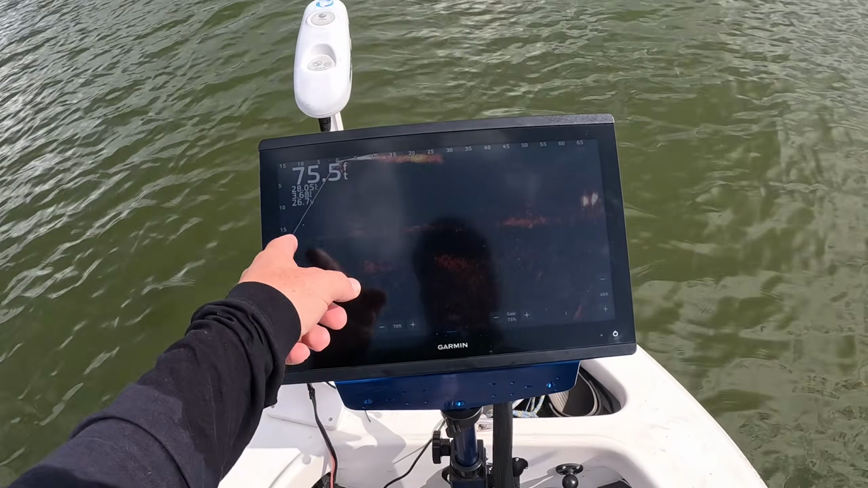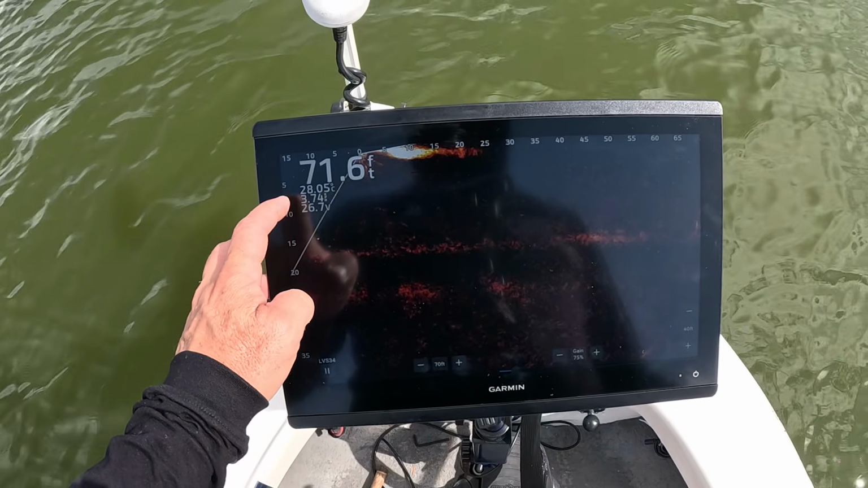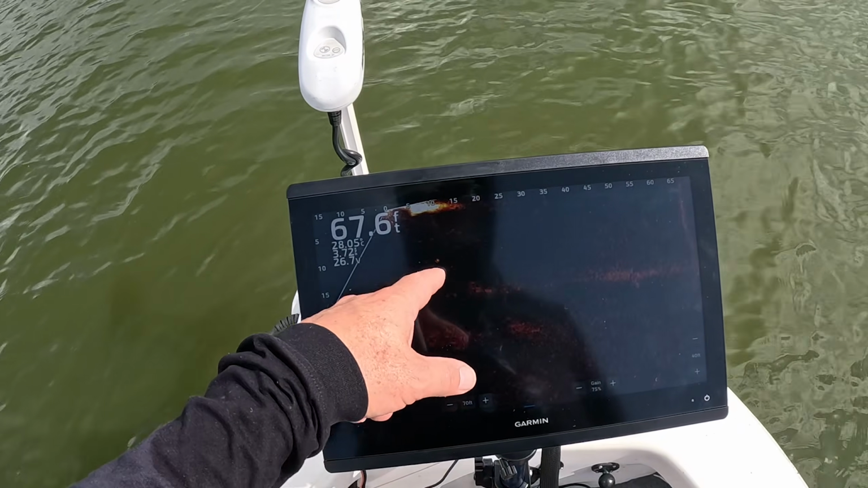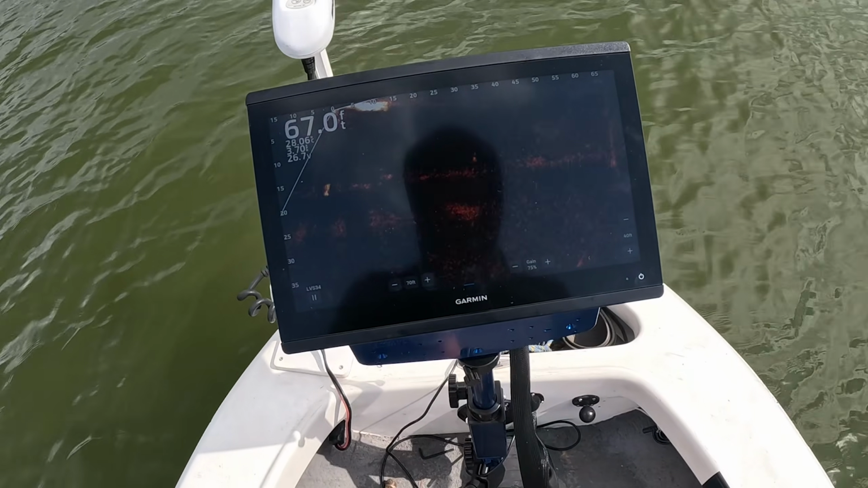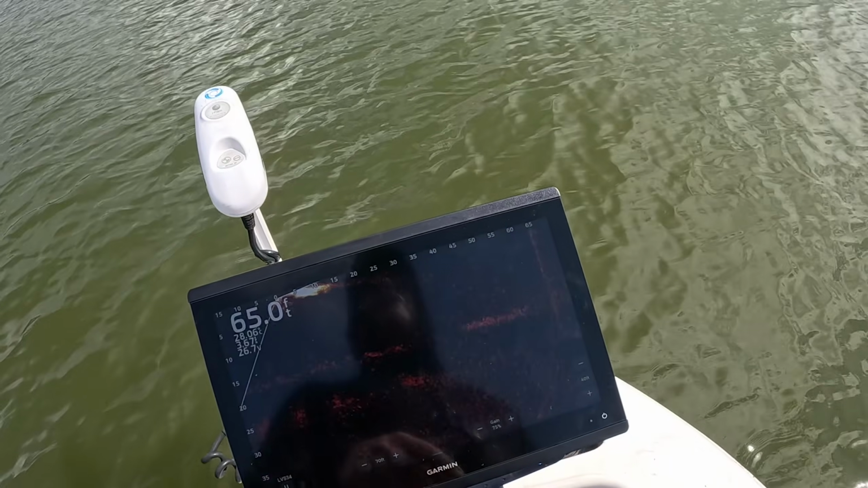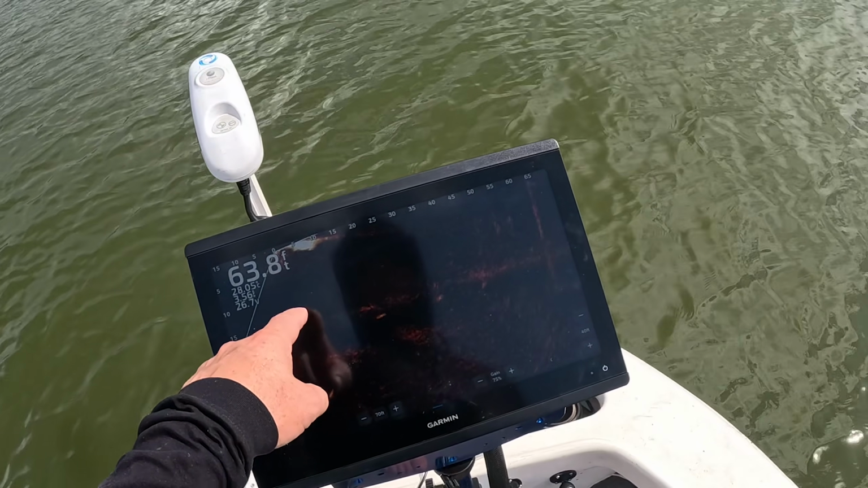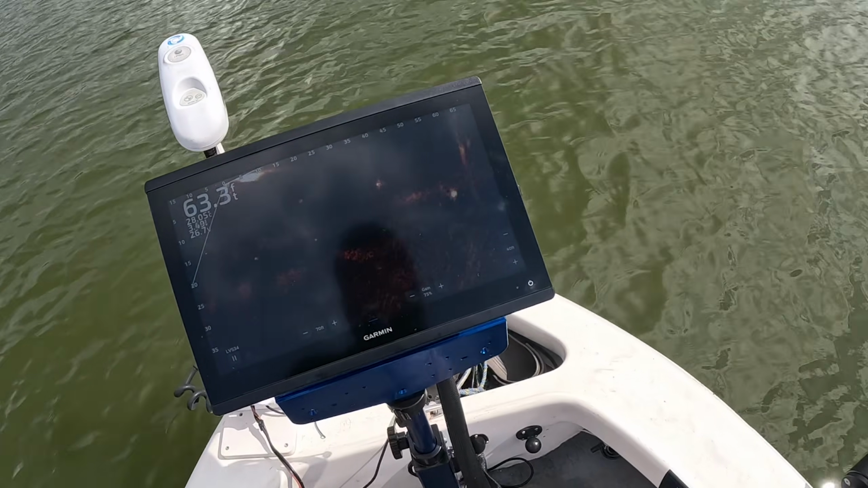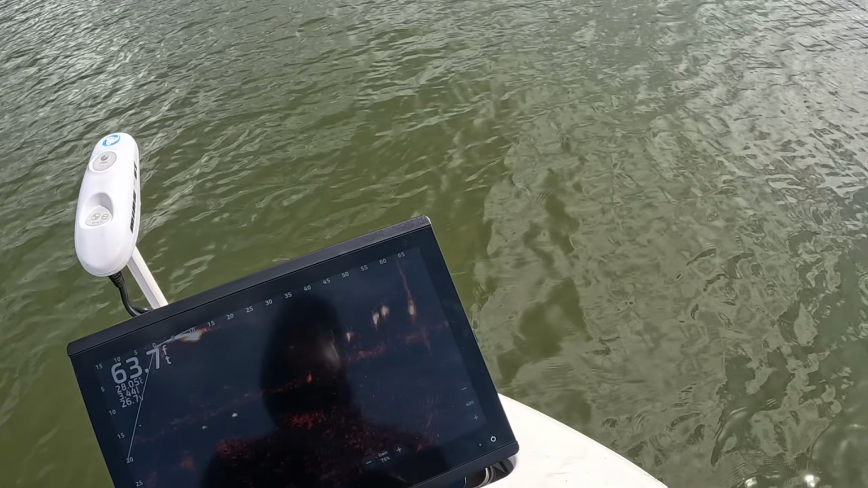Right, so we're trolling along here. We're doing 3.7 kilometres an hour. Water temp's 28.5. The depth is 66, but the thermocline here is at about 15 to 16. The fish are sort of sitting just below the thermocline or just above it. So ideally you want your lures running probably just above it. There's also fish up as high as 10-12 feet as well.